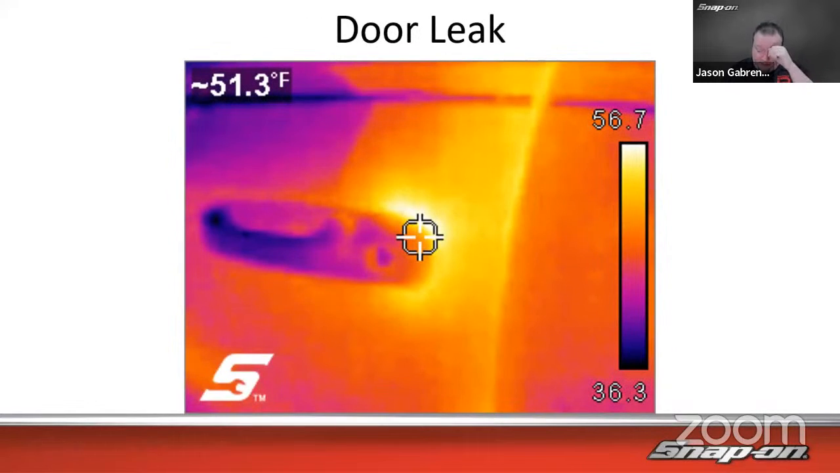Other items. Here's another one from Nathan. Nathan loves his thermal imager. He bought a truck used, and he would drive it around a lot. As he's driving, he noticed when he'd get a crosswind, he'd get this horrible whistling sound from the driver's side door. He wasn't really sure where it was leaking. So what he did was he closed the doors, cranked up the heat, full heat and full fan, and then went around the door and saw where the hot air was escaping.